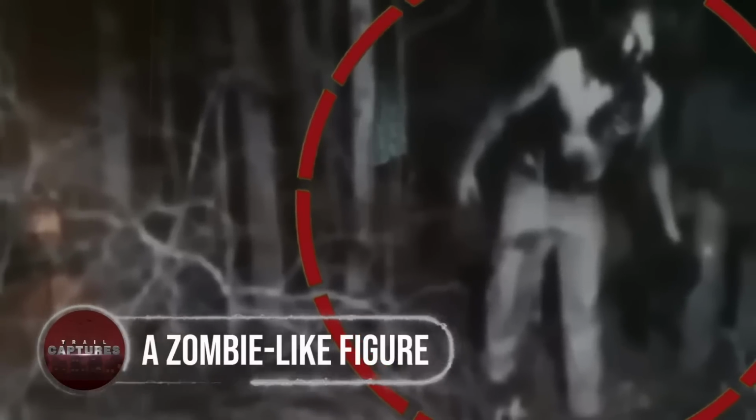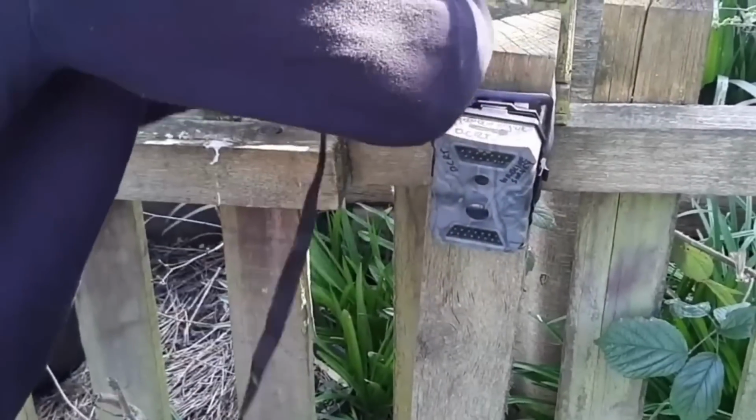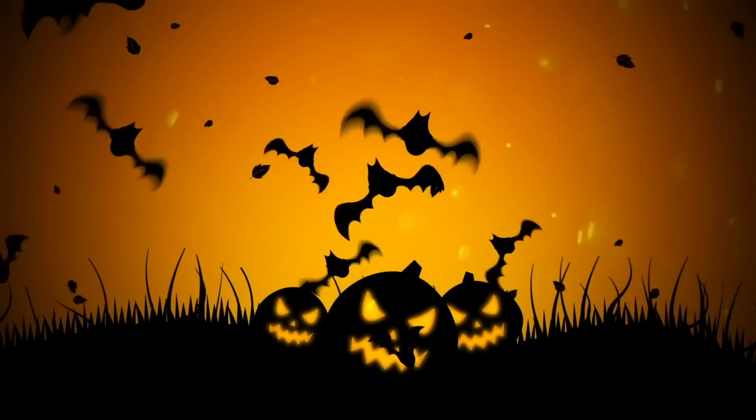A zombie-like figure. This video, captured on a trail cam, unleashes an eerie encounter that defies explanation. The camera's owner was left petrified and stunned as he stumbled upon footage that was far from ordinary. Originally set up to capture nocturnal wildlife, what emerged was the unsettling image of a zombie-like figure. The baffling part? This was no Halloween prank. It was recorded in October, nowhere near the spooky season.